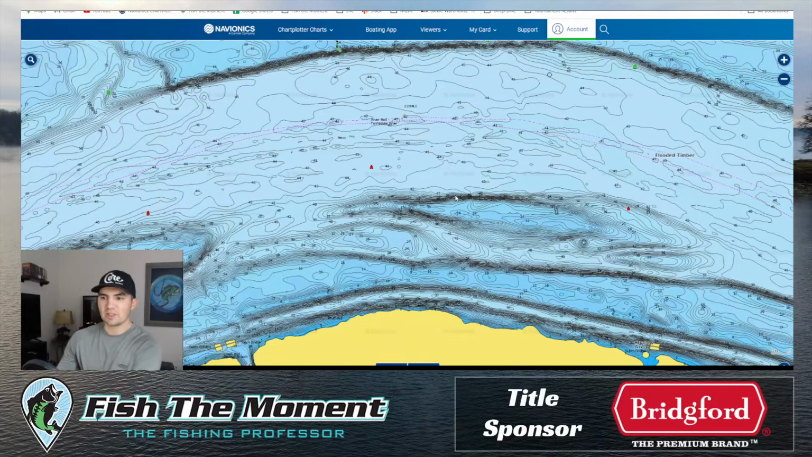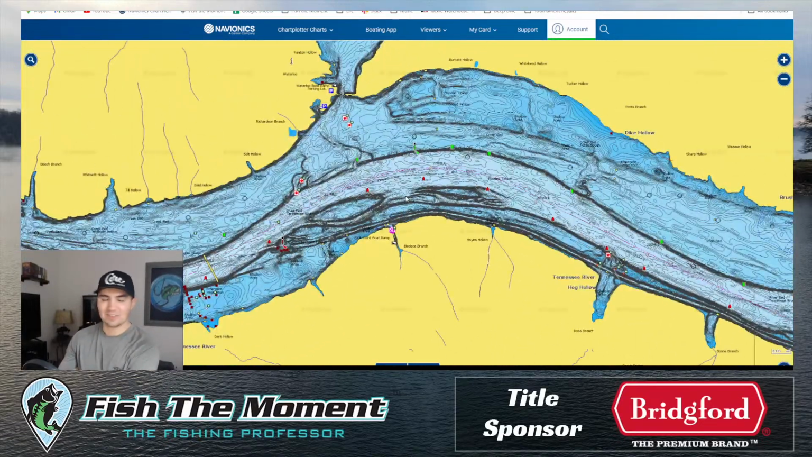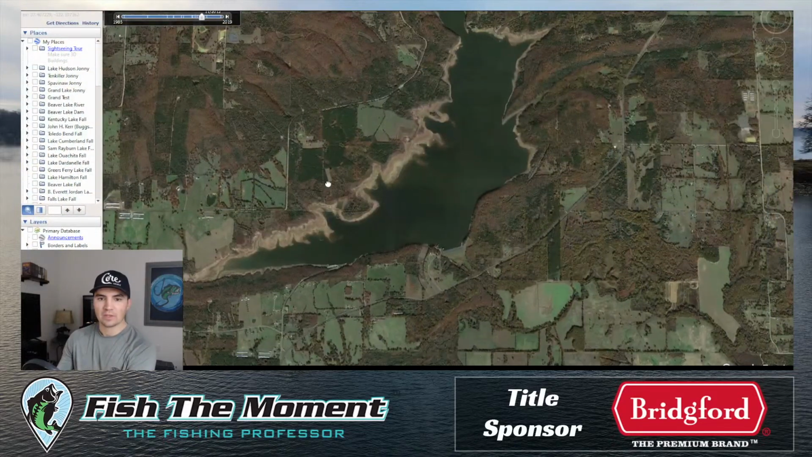We can see this super easily now on our contour maps, but these contour maps didn't exist back then. So you just kind of had to figure it out. And that's actually how I grew up ledge fishing too, because a lot of the lakes I had didn't have really good Navionics contour maps. One great example that I have from Google Earth here is this lake over in Arkansas. This is where I actually learned to ledge fish.